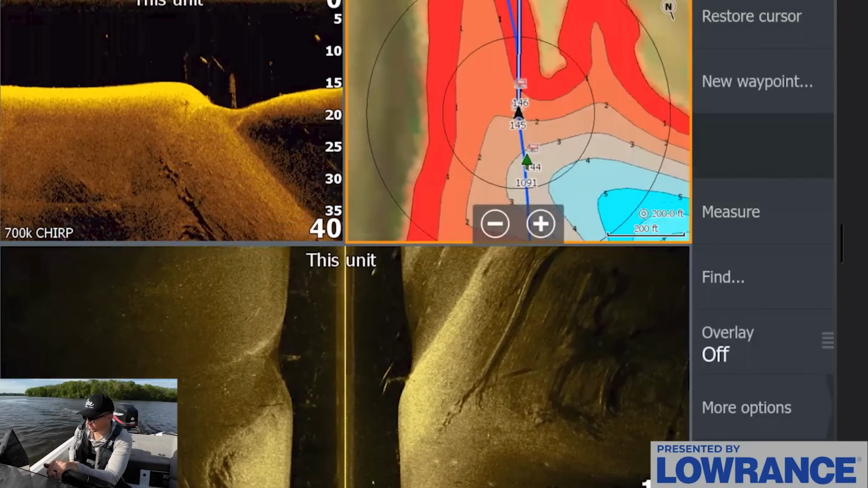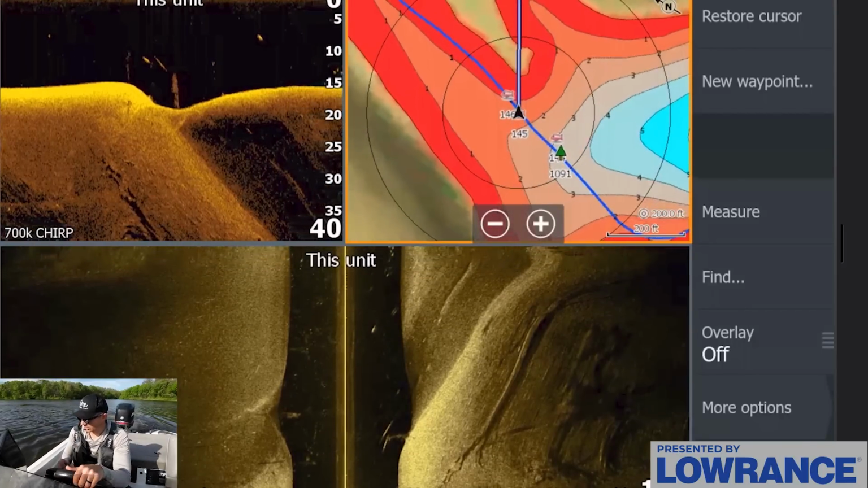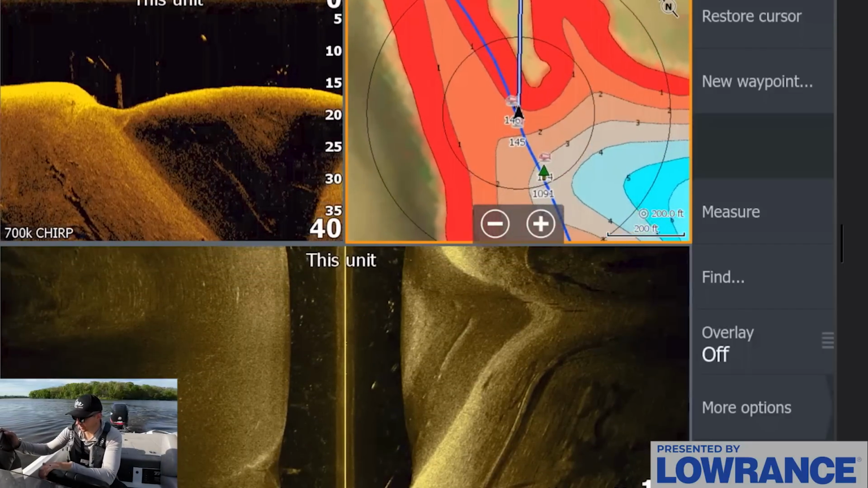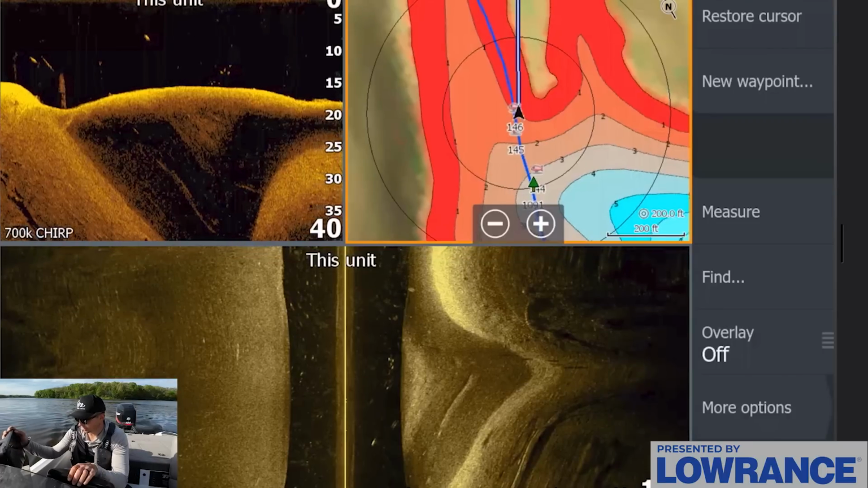Looks like there's more fish. We're kind of getting into a little zone here that looks like there's a few more fish popping on that down scan view right in through here too. There's a few fish right there. They're right on these waypoints we made earlier this year, which is interesting. Kind of in the same zone.